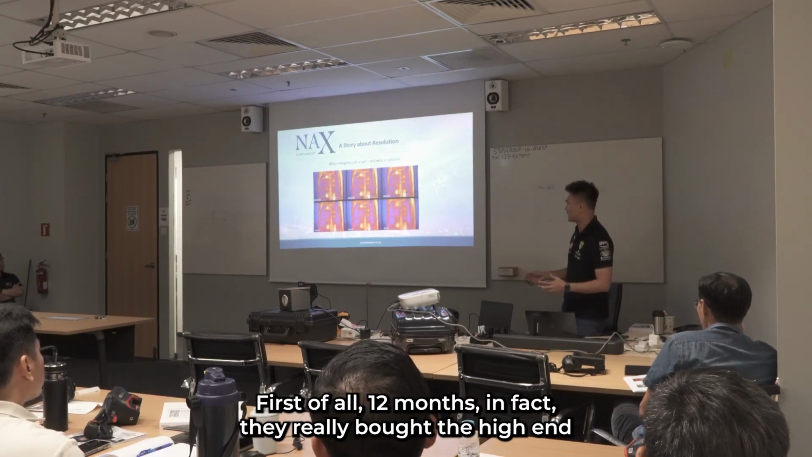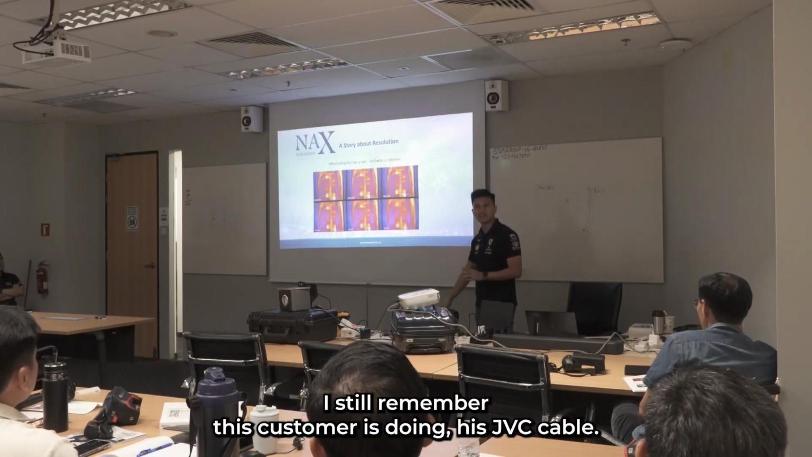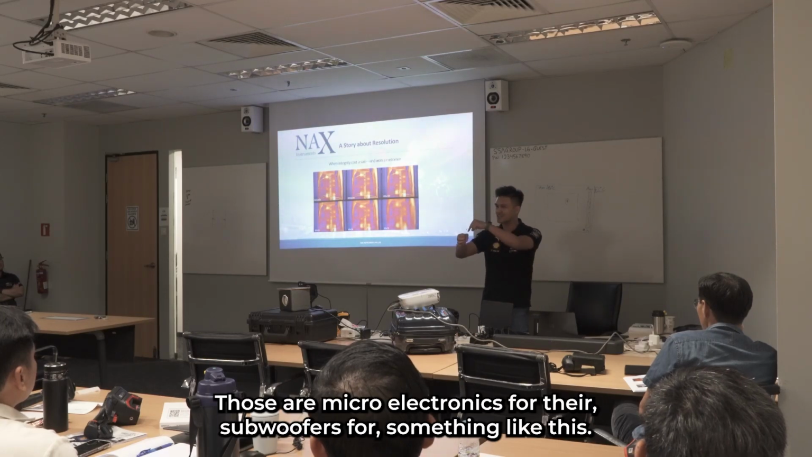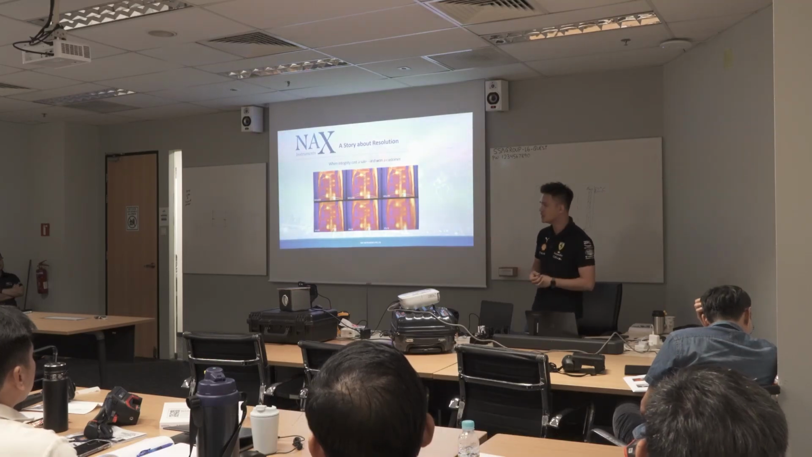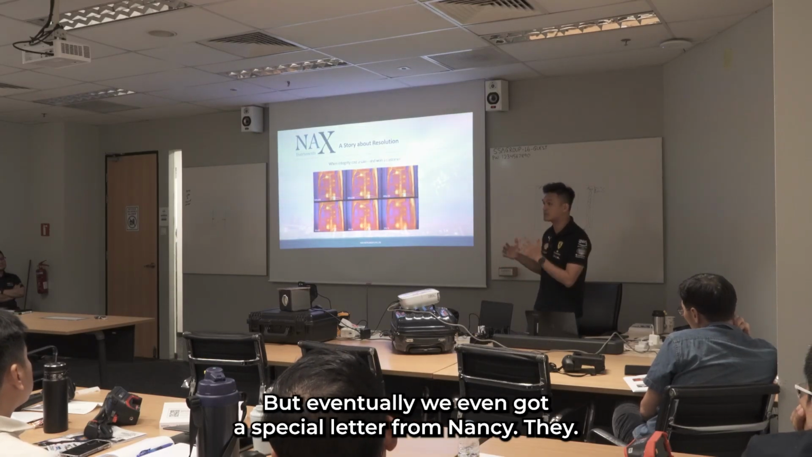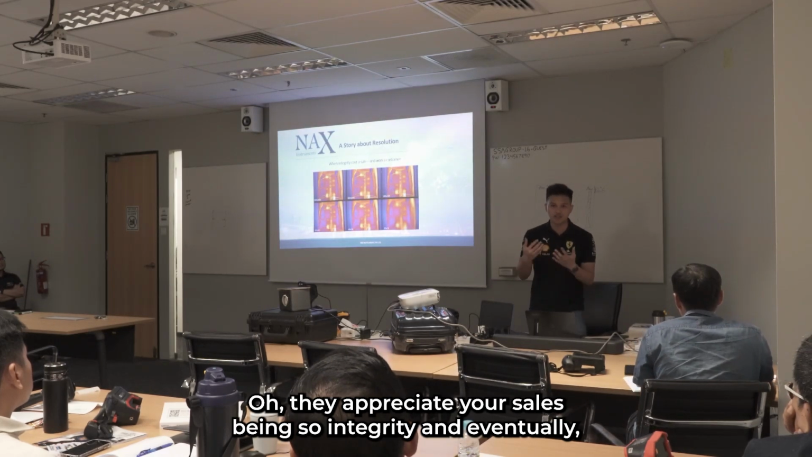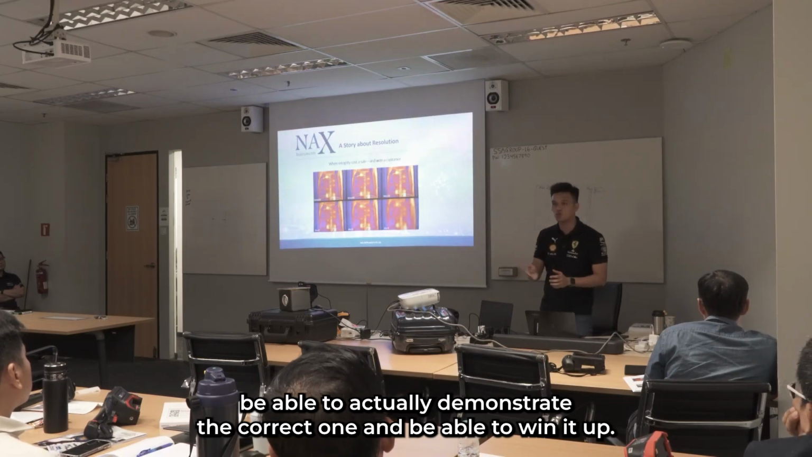Fast forward 12 months, in fact, they really bought the higher-end thermal camera. I still remember this customer is JVC camera, they are doing those microelectronics for their subwoofer, something like this. So eventually, we actually managed to close the sale. I said, okay, closing this is very normal. But eventually, we even got a special letter from them saying that, oh, we appreciate your salesman being so full of integrity and eventually being able to demonstrate the correct one and wait it out.